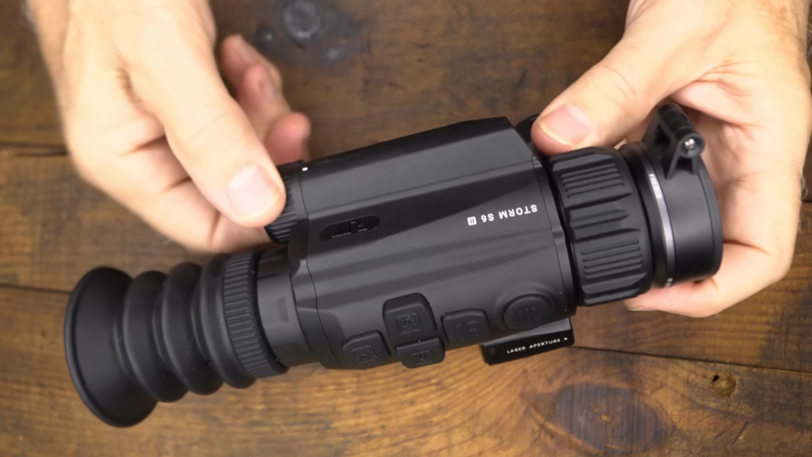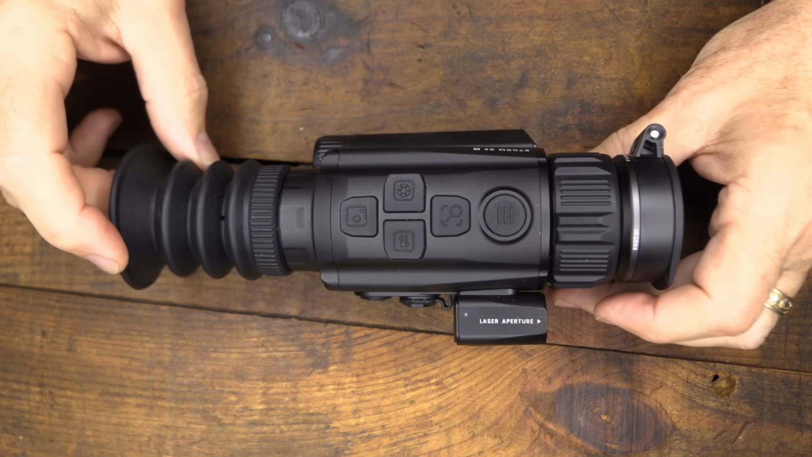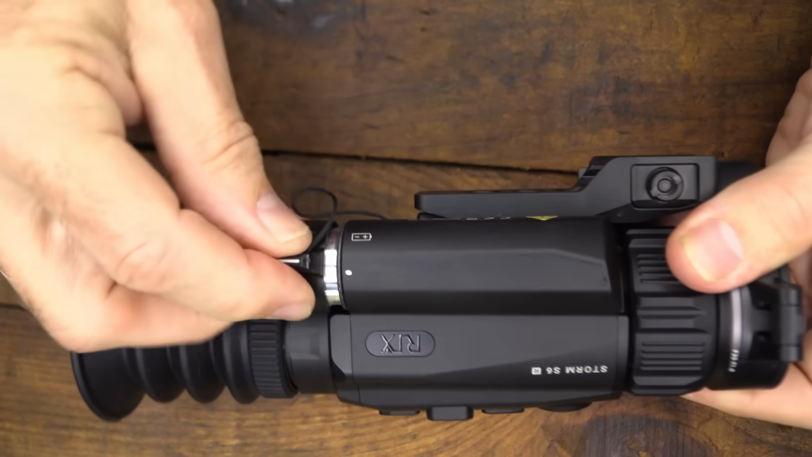And we have a CR123. Oops, I can't do that right now because I ain't got the dang battery. Also, it runs on an 18650 battery, and it's very easy.